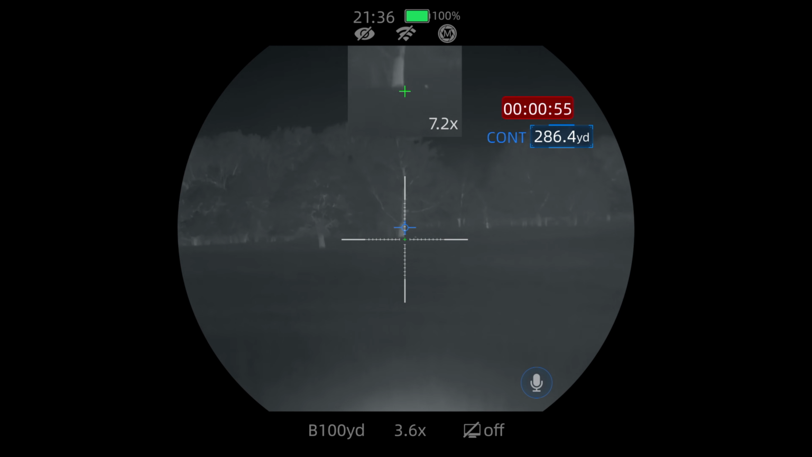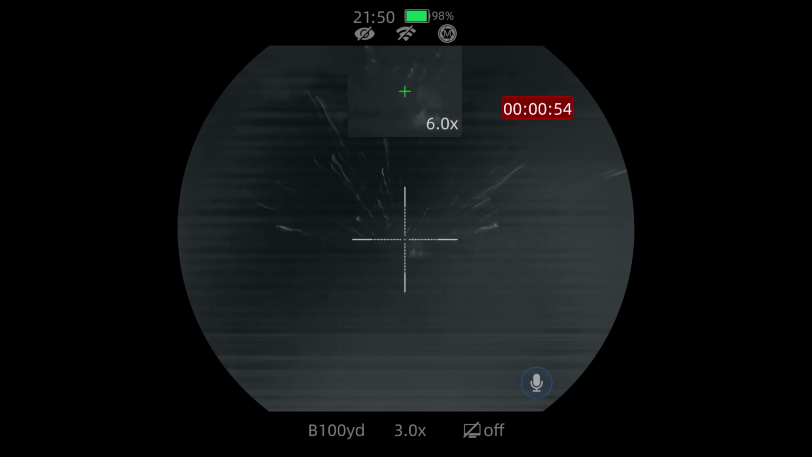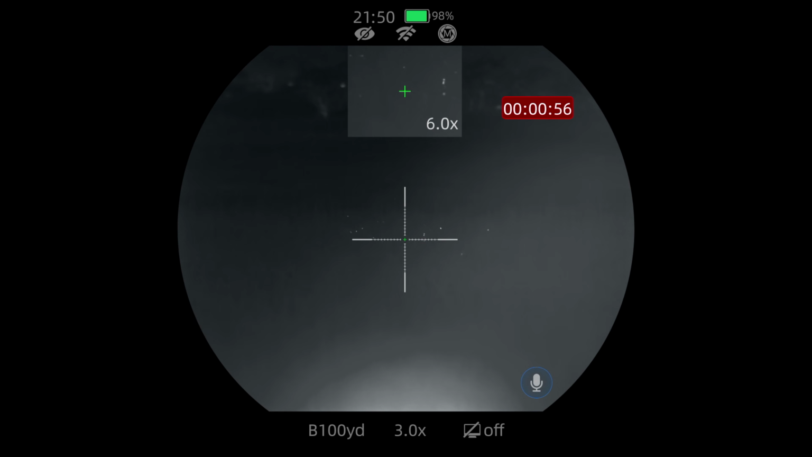He's right next to that tree. 293 yards. That is how you take a coyote's head off.